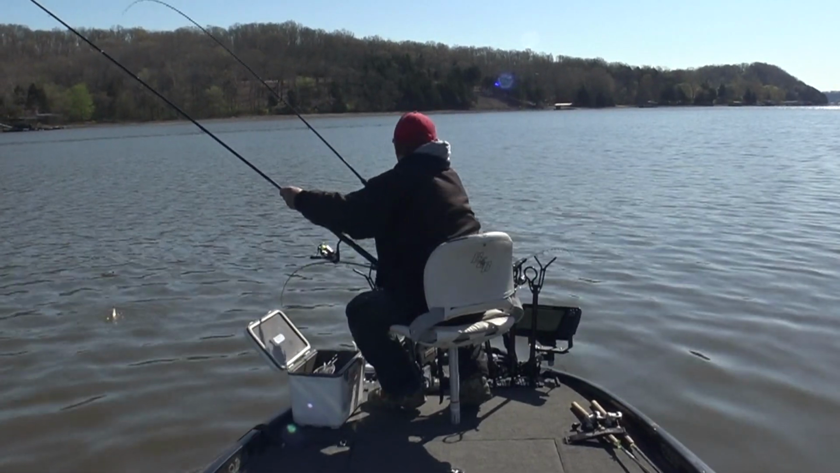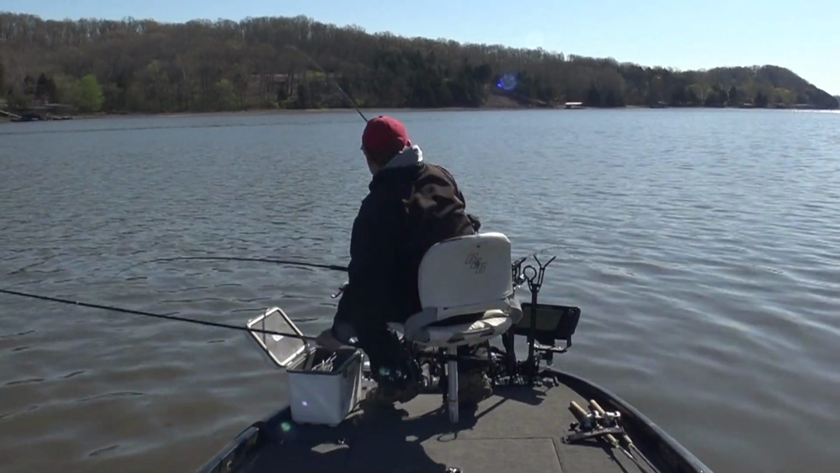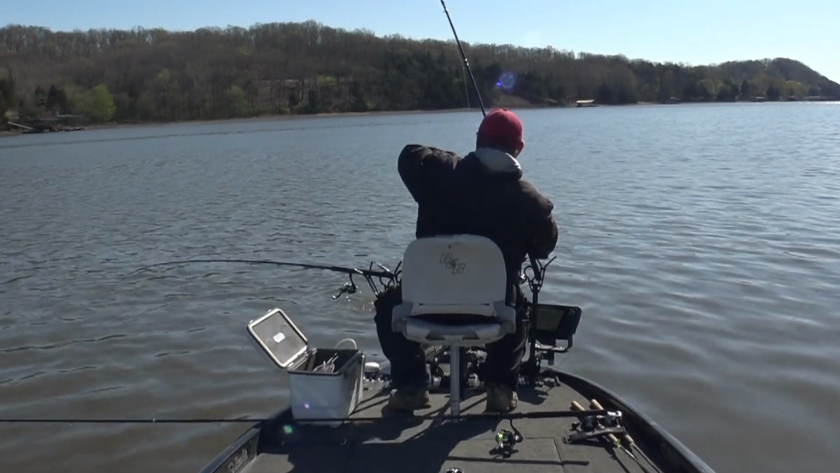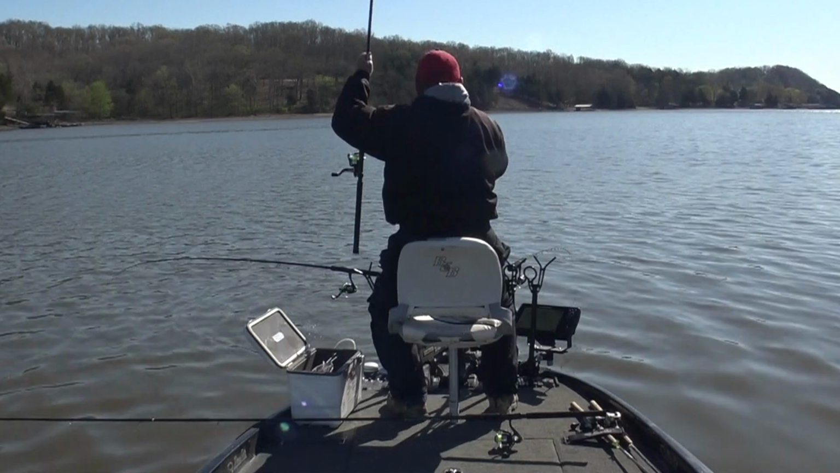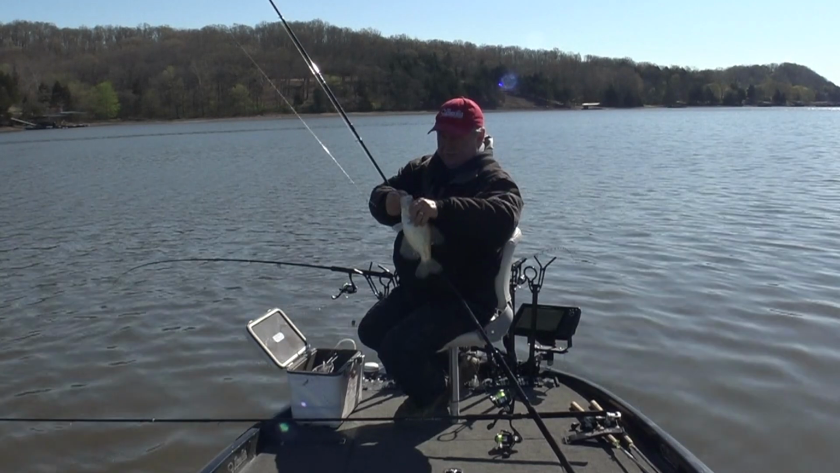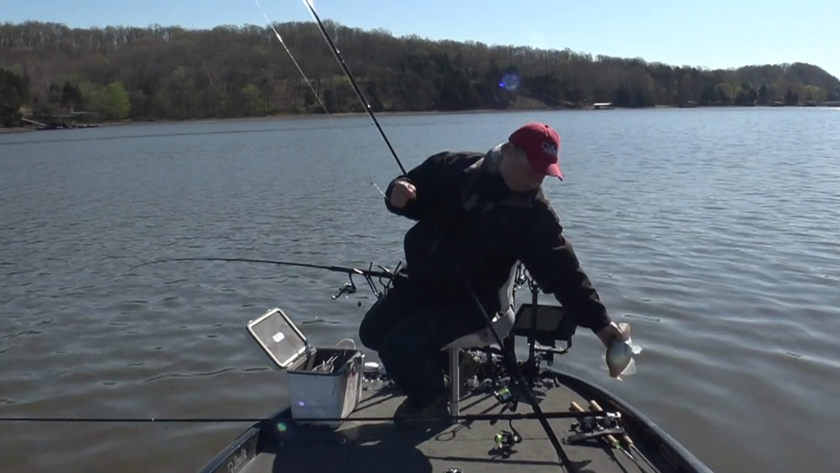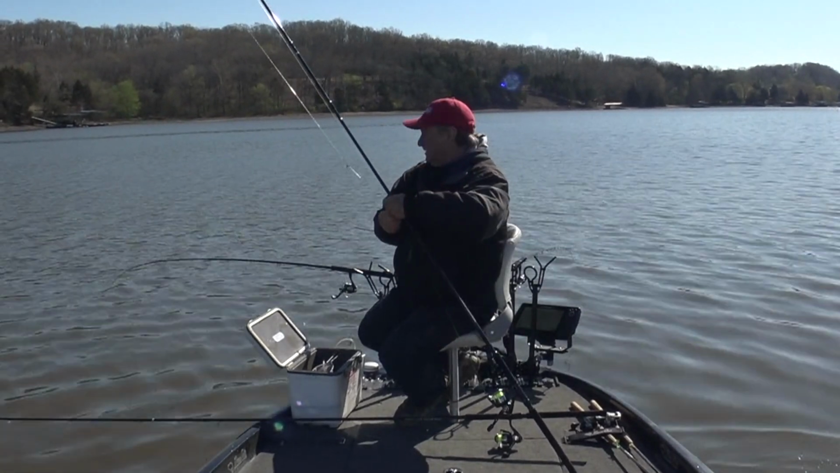Another little bitty one. Oh, where's the fish? Oh, that's a better crappie. Oh yeah, another nice fat fish. Boy, these are going to be some good eaters there. Fat, heavy.